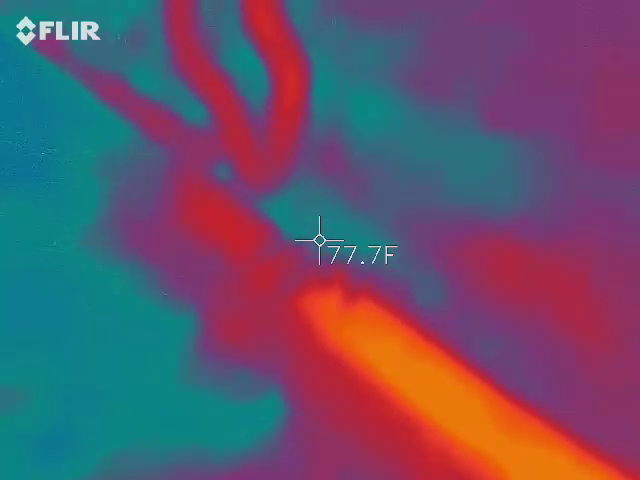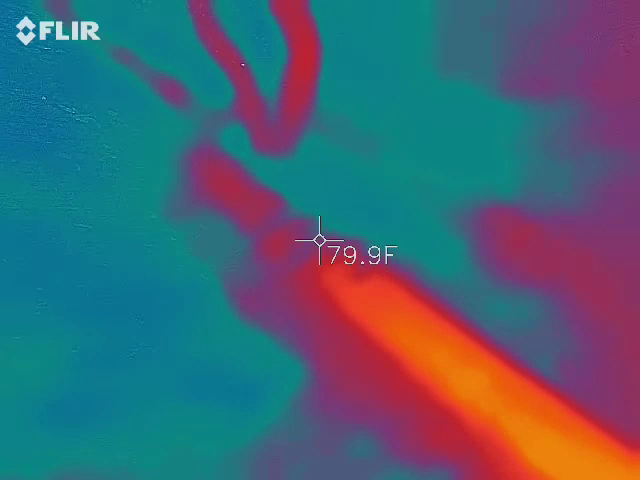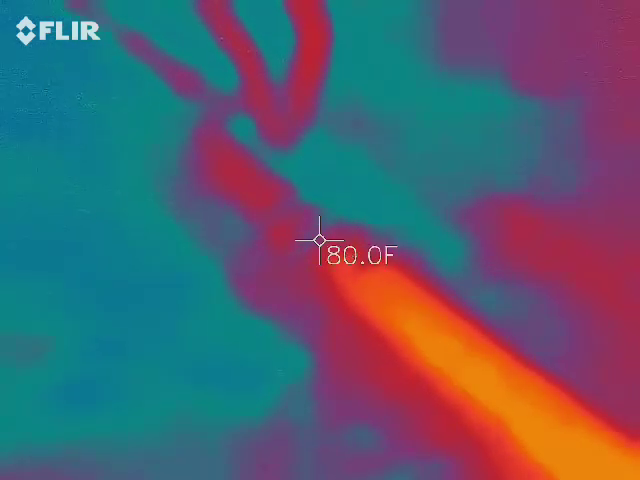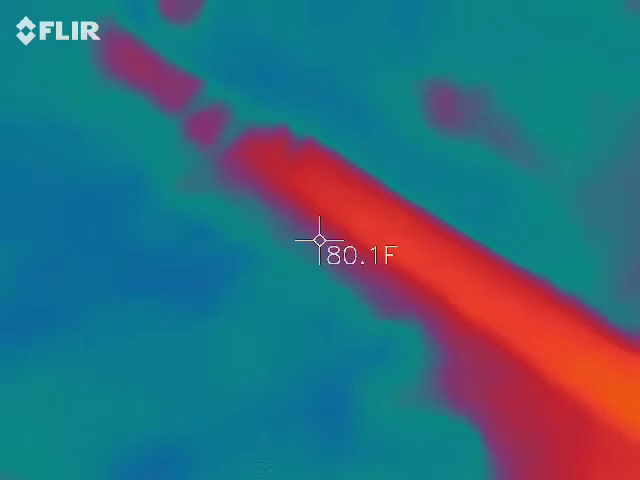Am I allowed to take a picture? You can. It's going to have a flash. Okay. As long as it's pointed at the ground, you're fine. Okay. Yeah, so just have it ready, and that way when I point it out, you can grab as many pictures as you want.